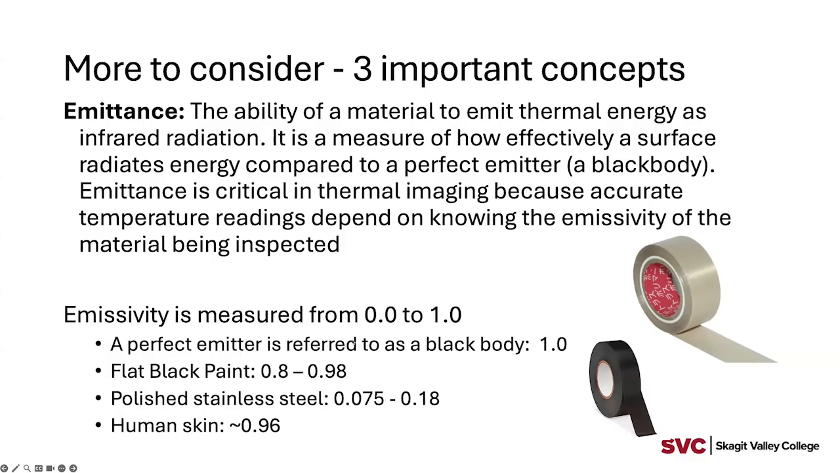As we use this type of equipment out in the field, either as surveyors or as technicians, we have to be mindful of the image that we're capturing and what type of material it may be. Again, nothing really in the practical world is a 1.0. Painted objects, though, like flat black paint, can be somewhere in the 0.8 to 0.98 range in terms of emissivity.